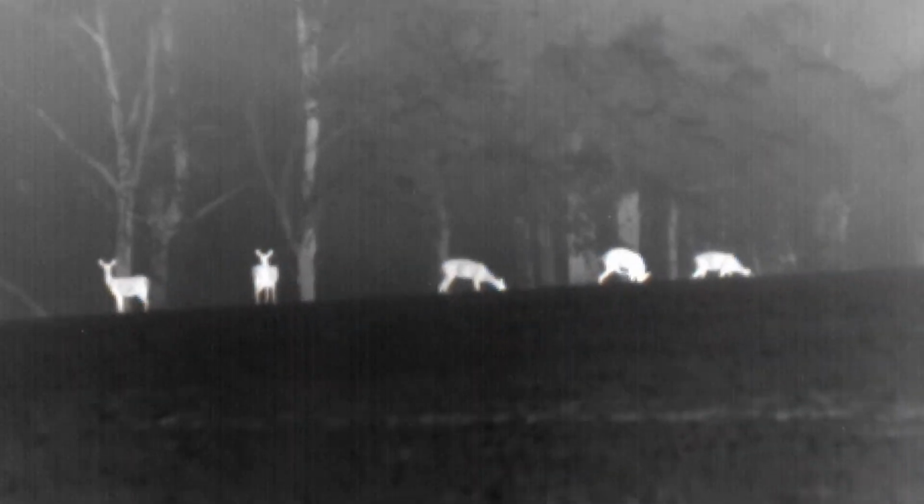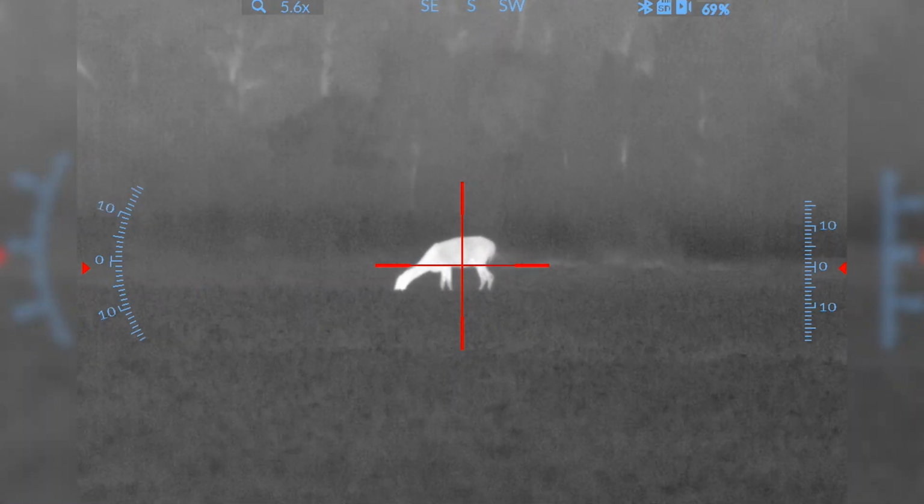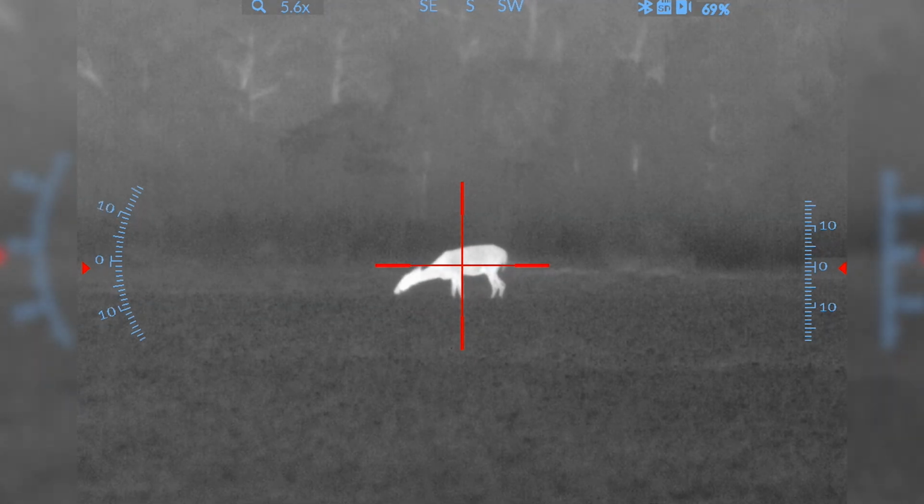Well, I had a blast going out and participating in these hunts. But the neatest thing is that literally as soon as the deer were down, we raced them to the processor and donated them to the Hunters for the Hungry program that is working awesome in Georgia right now. Yeah, that's fun.